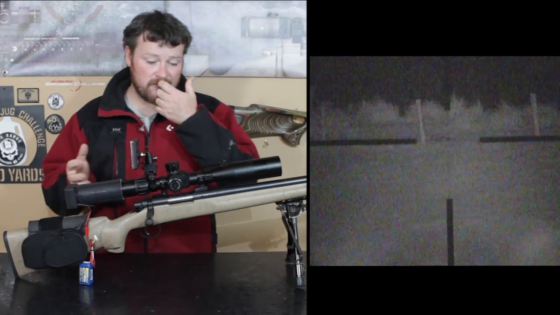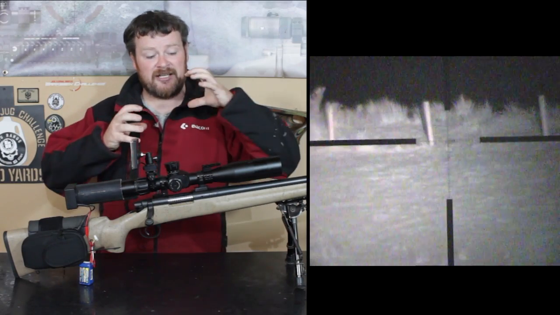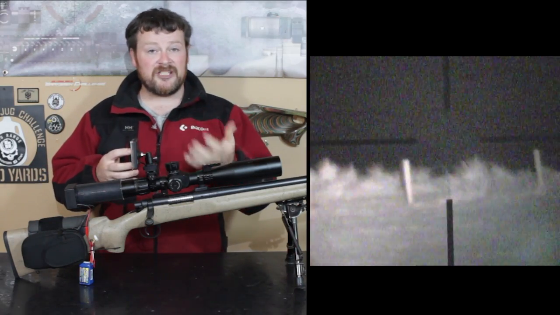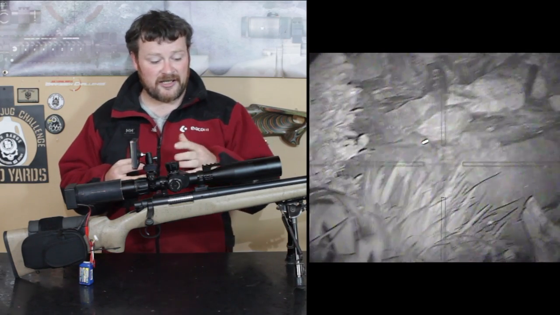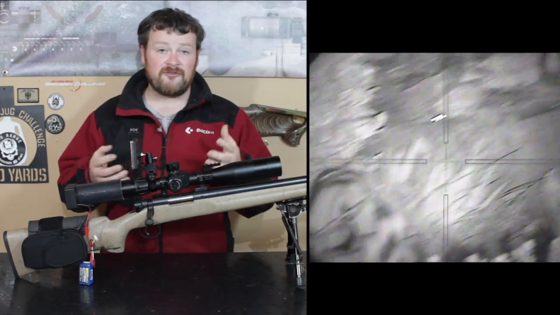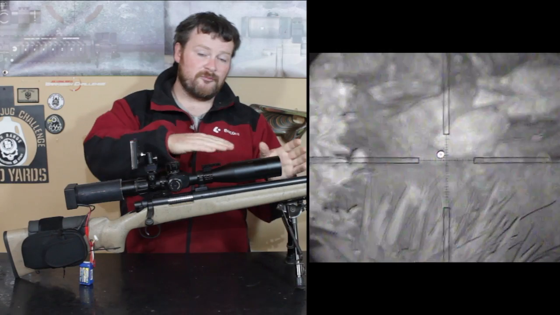And then after that, you can get an IR illuminator, which is just like a standard Cree flashlight with a focusable head. The heads can come in different sizes, but it has an invisible light to us. It has an IR pill inside it. So it goes on top of here on this Picatinny rail, or anywhere else you want to mount it. It has windage and elevation adjustment screws on the mount, so you can bring it up, down, left, right.